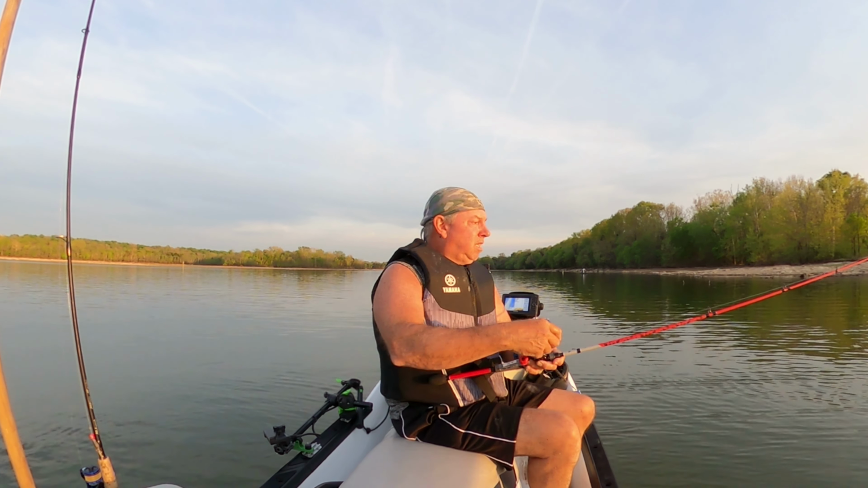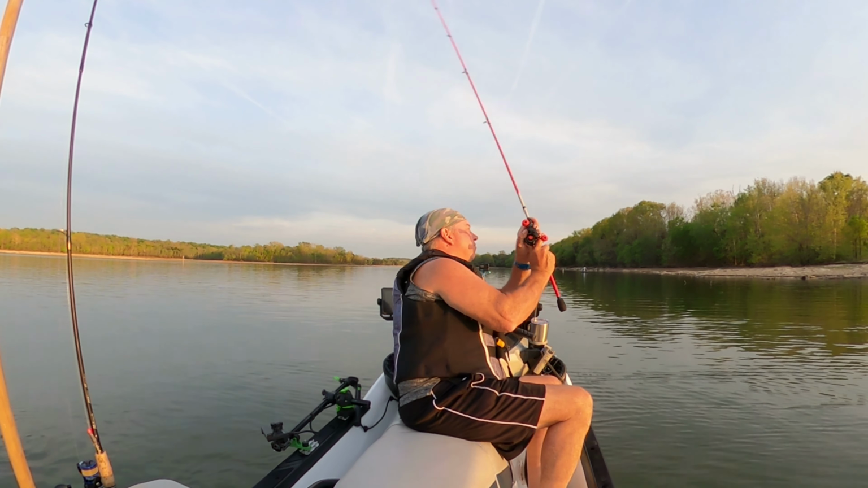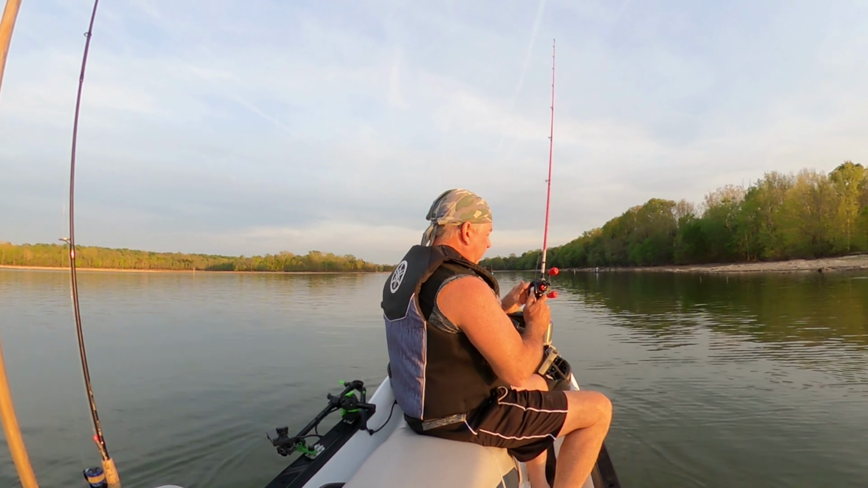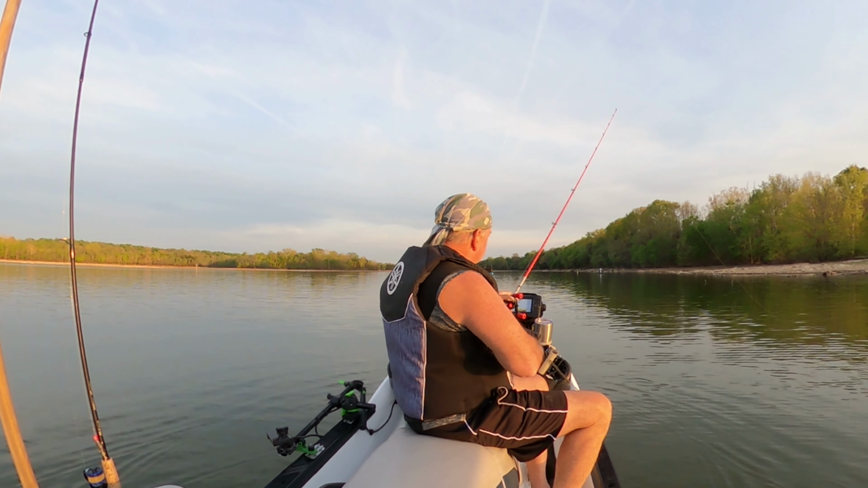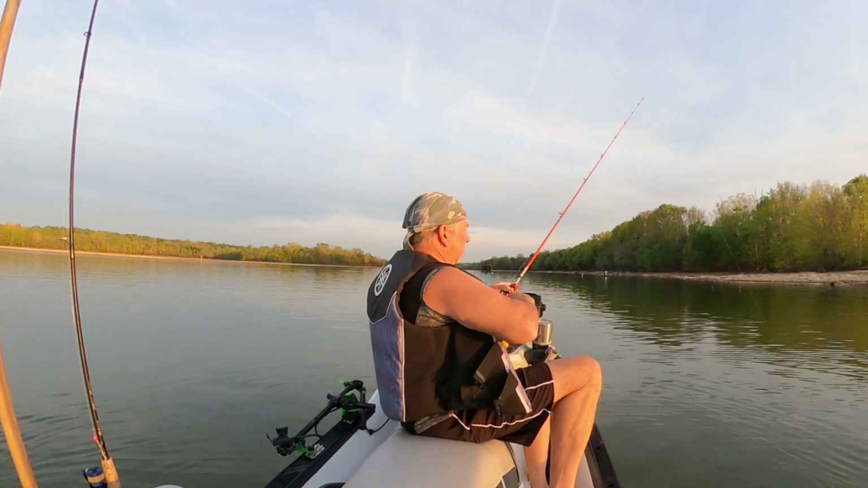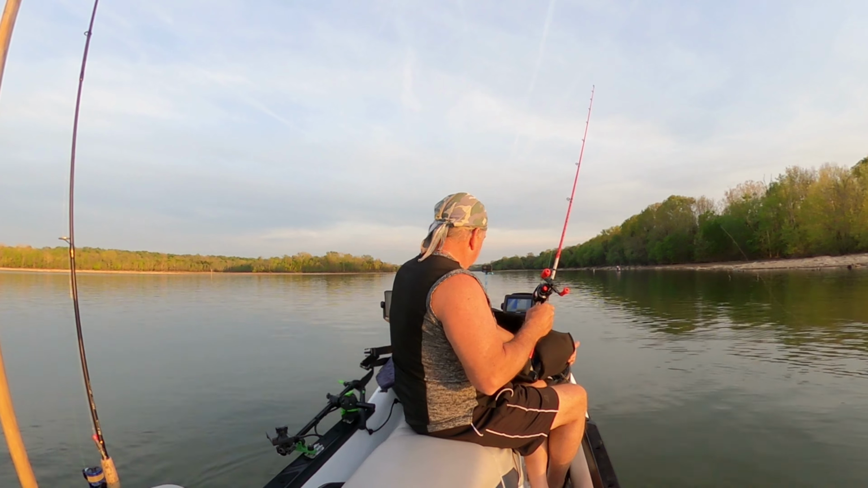And I'm fishing with a worm. It's a blue and black swimming dinger with probably a 1/8 ounce bullet weight and a number 2/0 worm hook on it. And I've had good luck with this worm, so let's see what happens here.